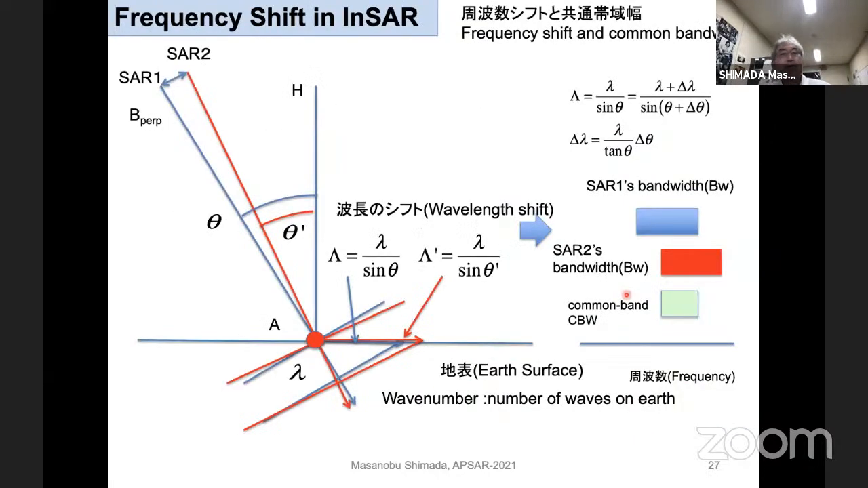And the frequency shift. This is another very important principle: why interferometry works, and what the condition is to obtain very good coherence, or a very good interferogram.